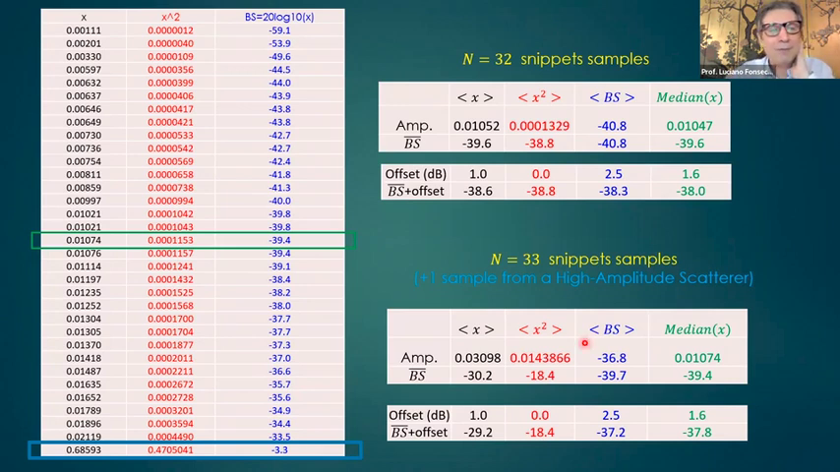So let's return again to our beam. I have our beam, I have 32 samples that we calculate in different ways. We added offset, everything looked okay. But now I will add just one sample with high amplitude, the last one here, this blue. So I will take 30, I will add one high amplitude scatter. You can say, is this an outlier? No, this is data. It came from a high amplitude scatterer.